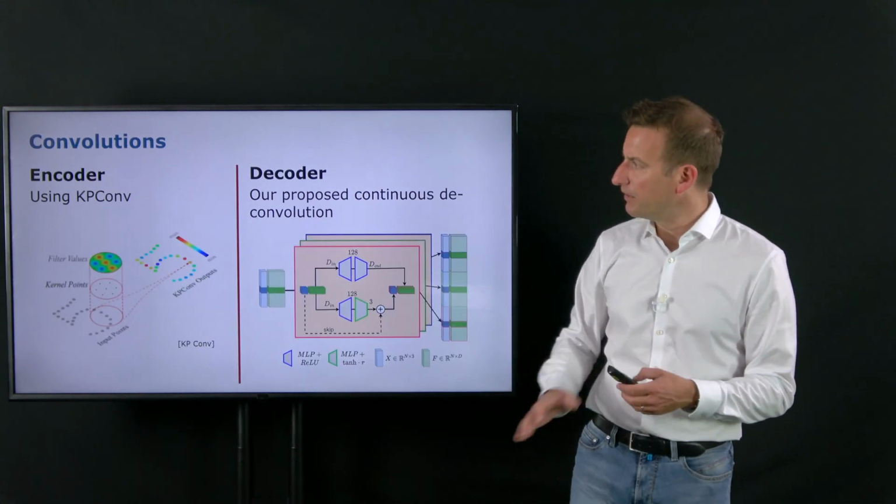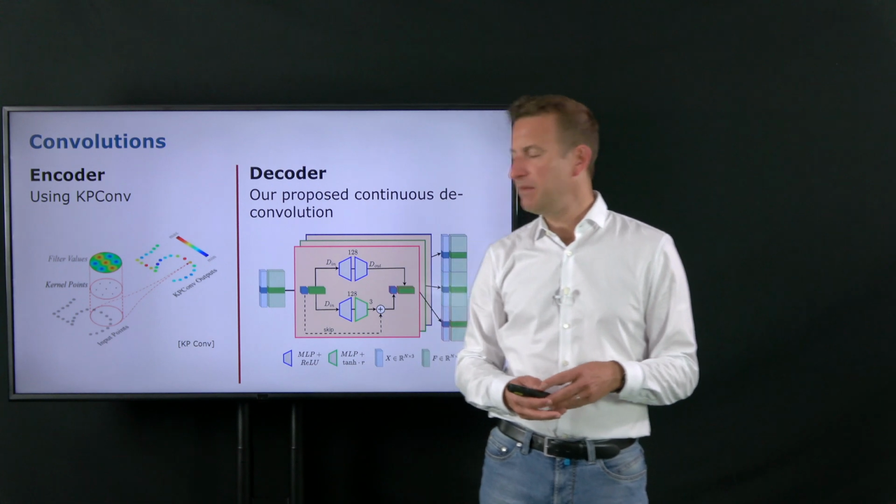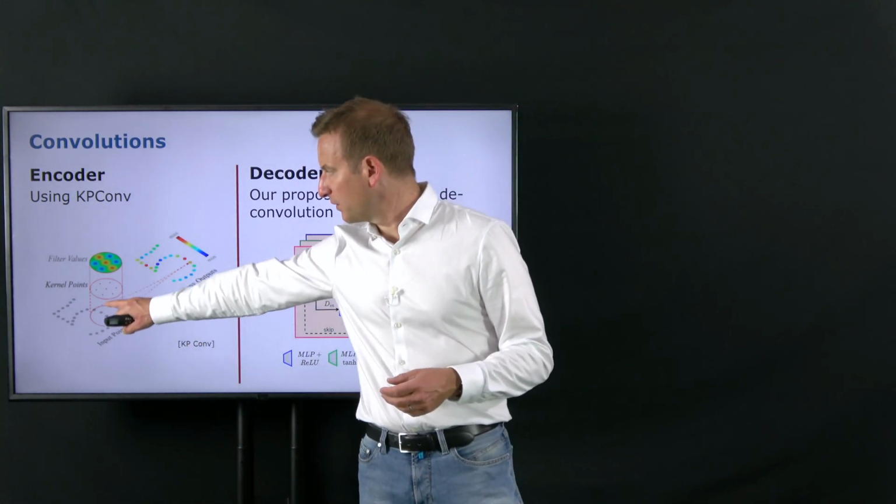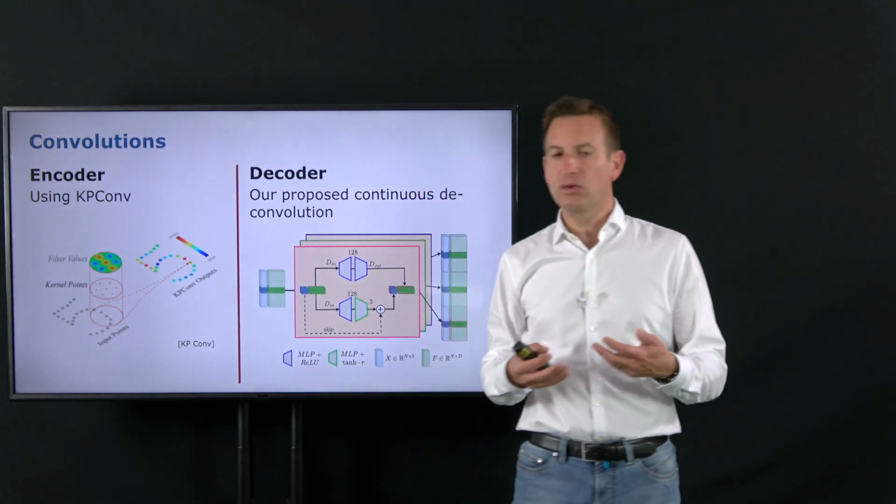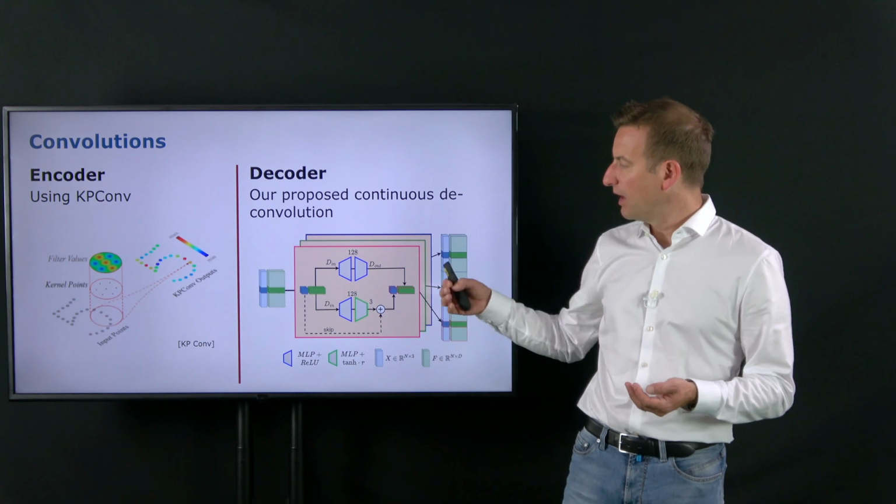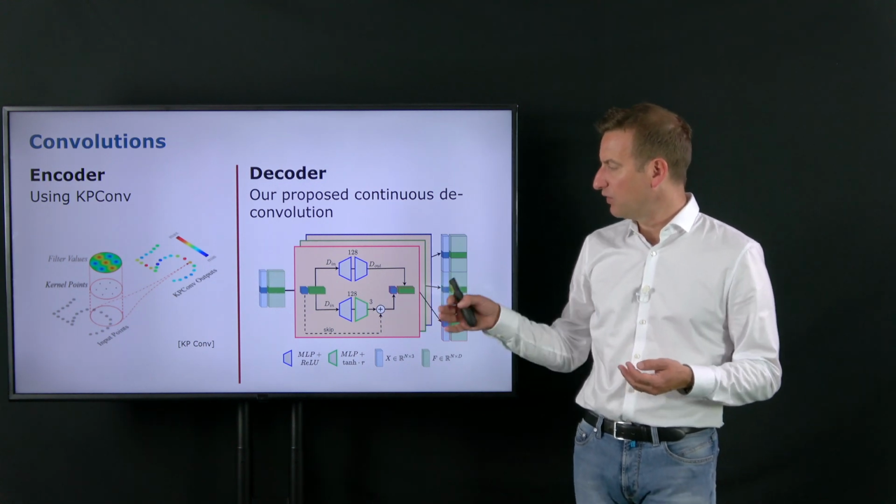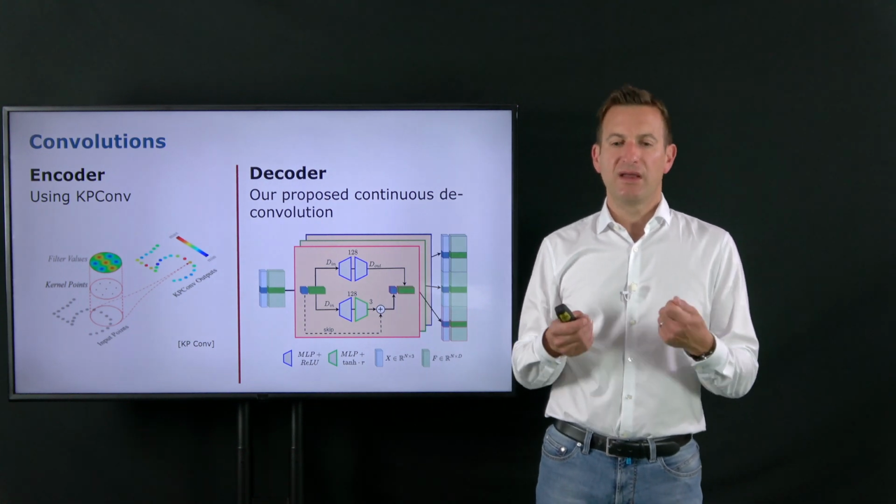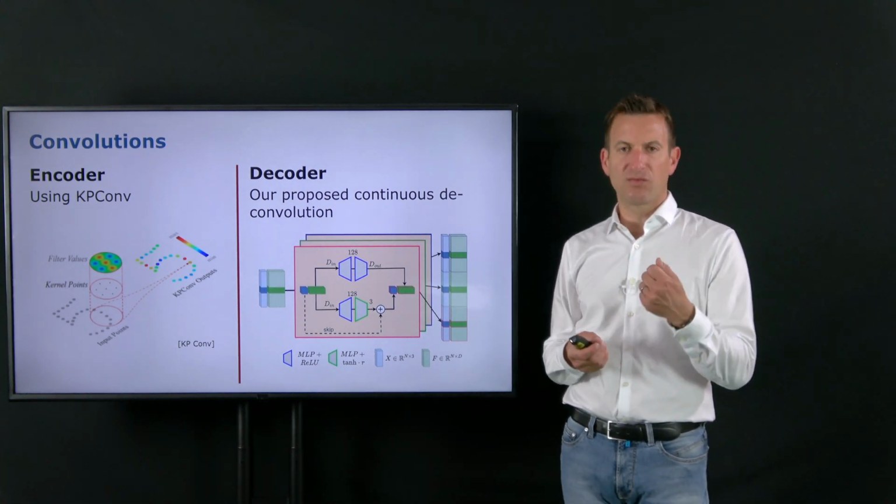Again, the encoder mainly uses a KPConv, where we select a point, look into the local neighborhood and compute a convolution based on those points in the 3D world. On the other side, we look into a decompression layer for our features. And what we are basically using in those features is a small set of points.